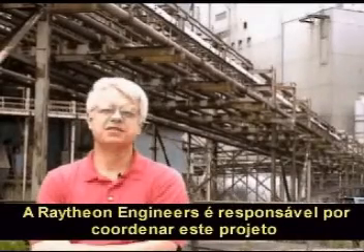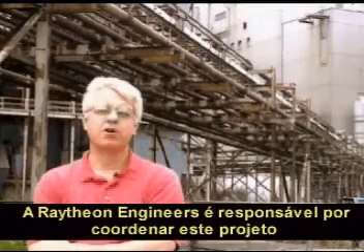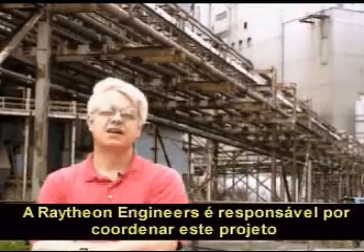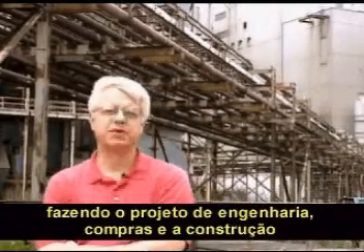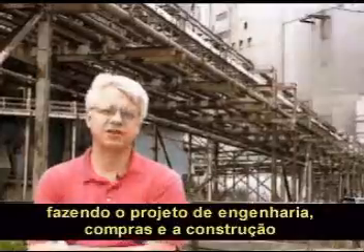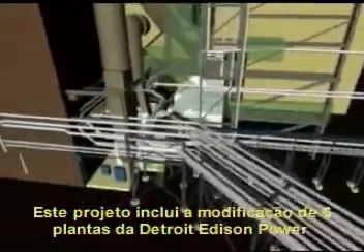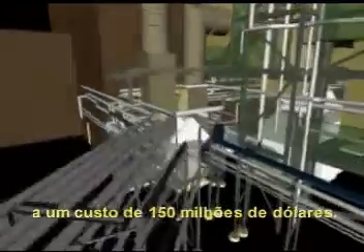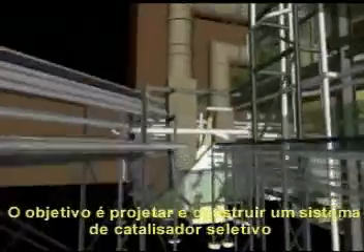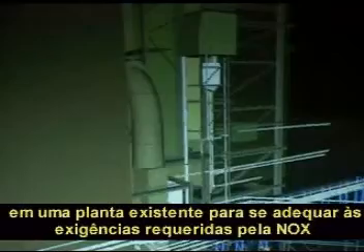Raytheon Engineers has the overall responsibility for coordinating this project, engineering certain aspects of it, doing the bulk of procurement, and doing all construction. This project includes modifications to 6 Detroit Edison power plants at a cost of more than $150 million. The goal? Design and construct new selective catalytic reduction systems into the existing plants to meet the new